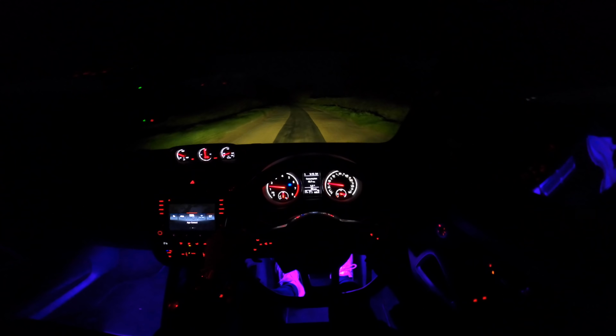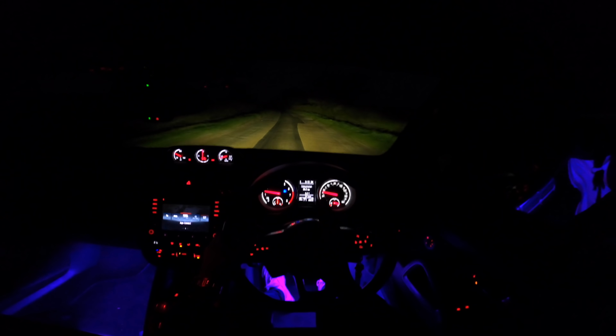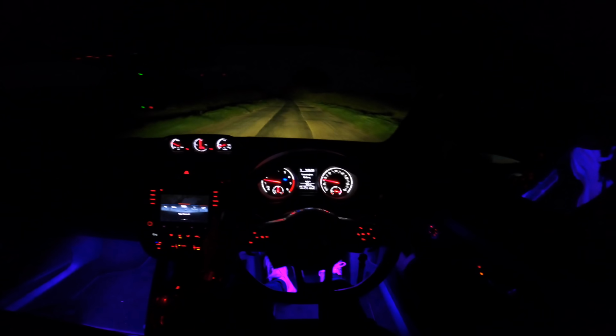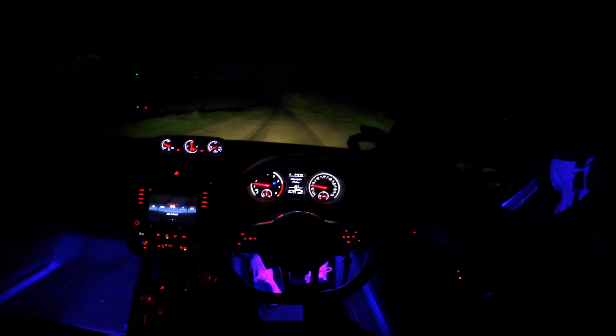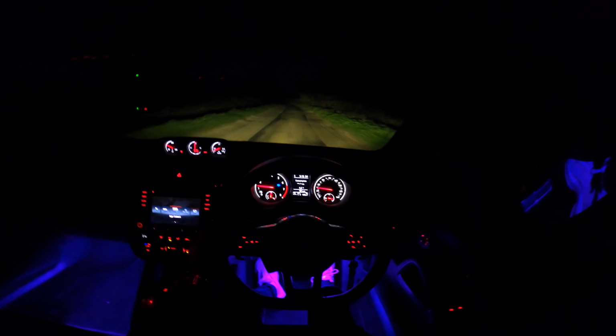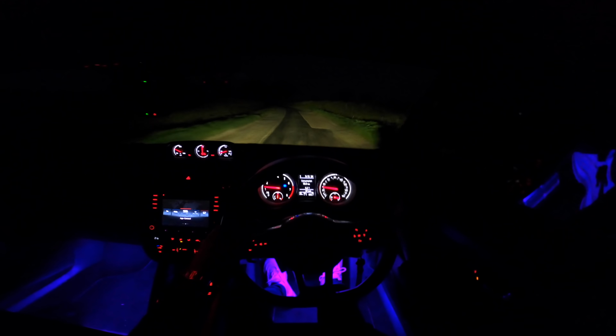With the modifications, just bear with me. We're doing it in stages. We need to do the little things. We've got brake caliper paint that arrived just yesterday. We're going to paint our brake calipers. The colour is a mystery, so I want you guys to leave down below what colour you think I should paint the brake calipers, and then you can see if I've matched your idea.